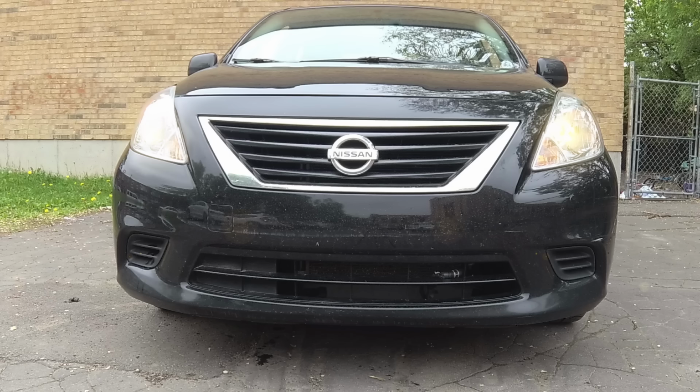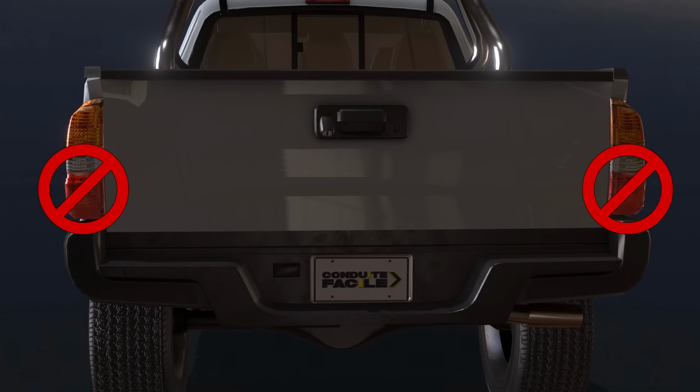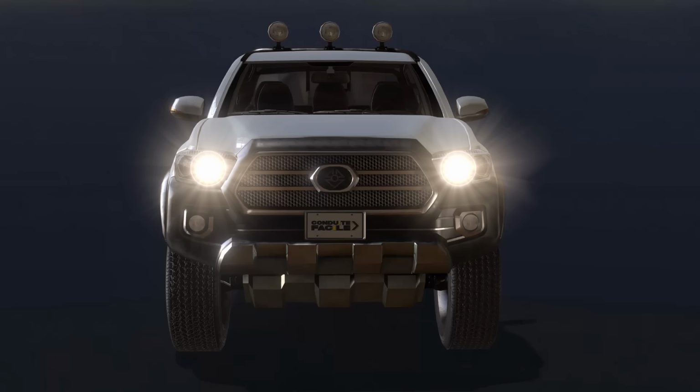First, that isn't the case with all vehicles. Second, in some vehicles, the tail lights won't turn on when you start the engine. Also, these lights are dimmer than when you turn the switch to the regular position.